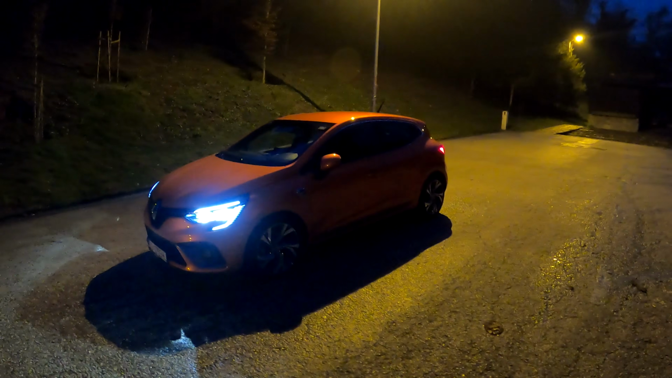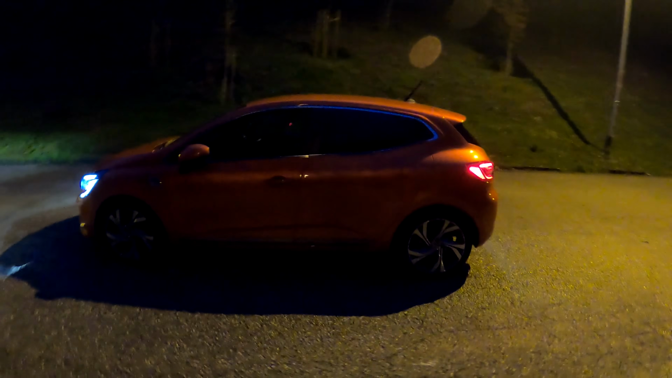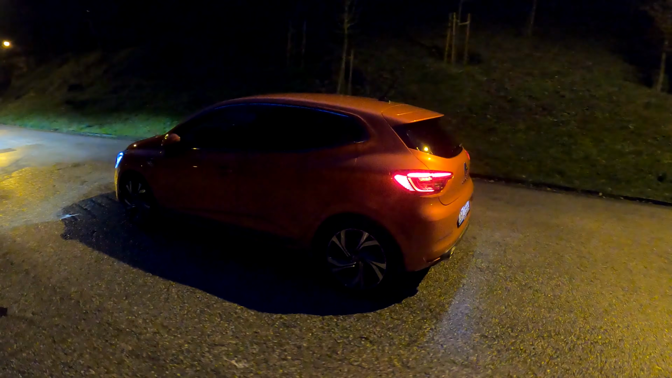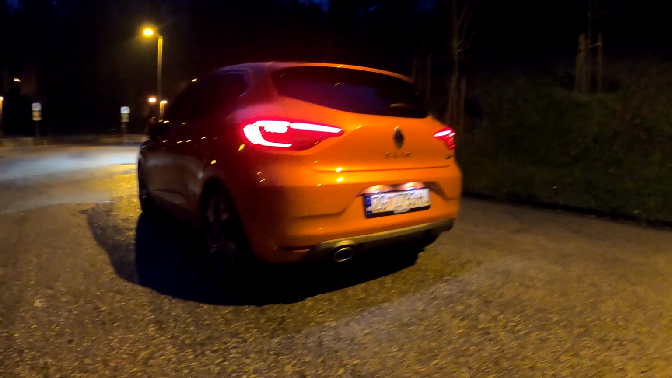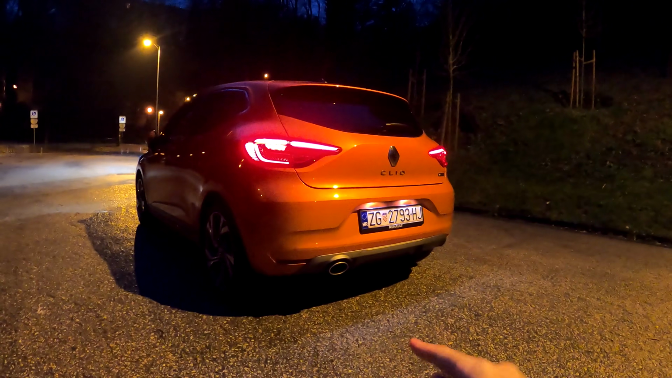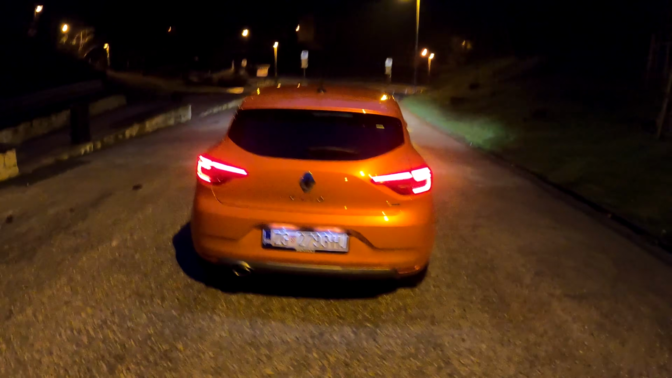So this is the new generation of Renault Clio, and as you can see, very aggressive look, because for the first time ever this car is available with the RS line. So basically it means you have a very aggressive element such as this diffuser, the exhaust, but of course the engine remains the standard one.